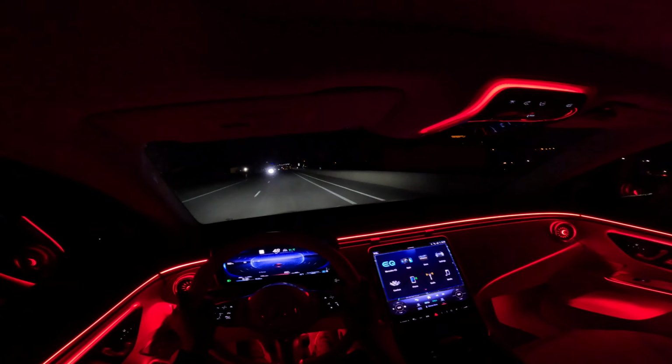Hey Mercedes, How can I help? Set ambient light to green. Okay, I'm changing the color.